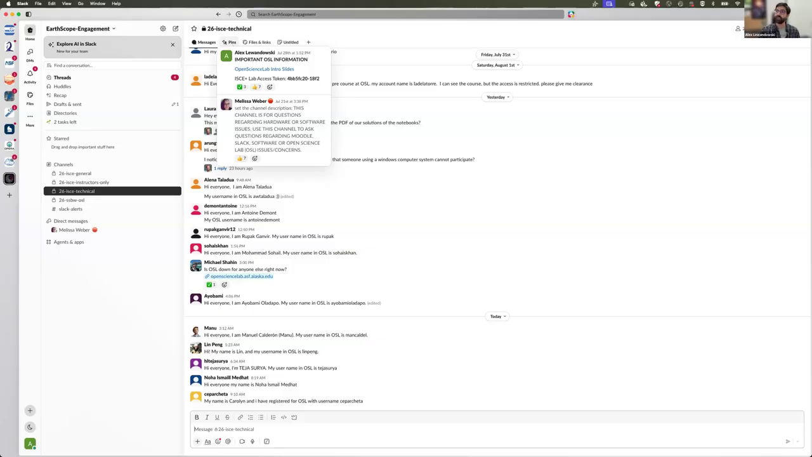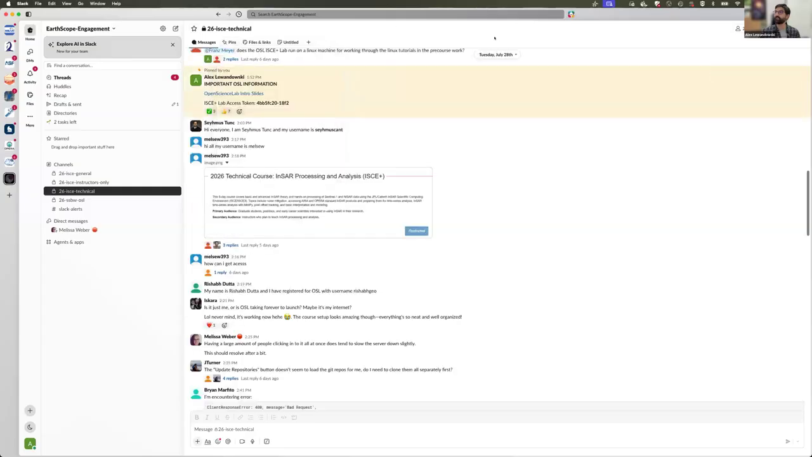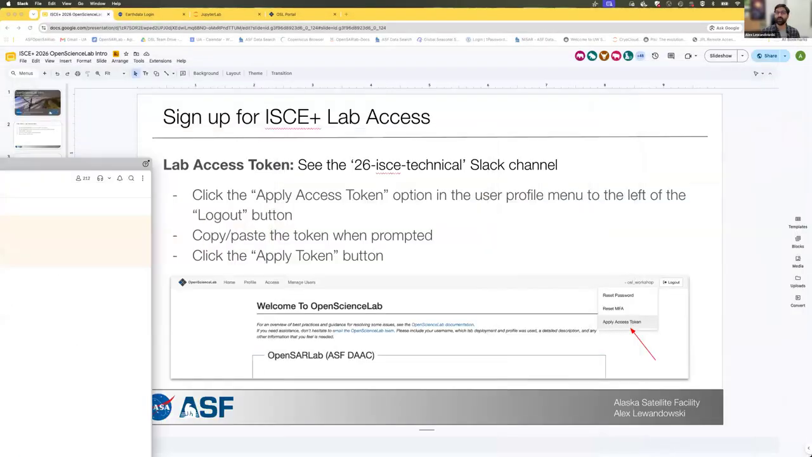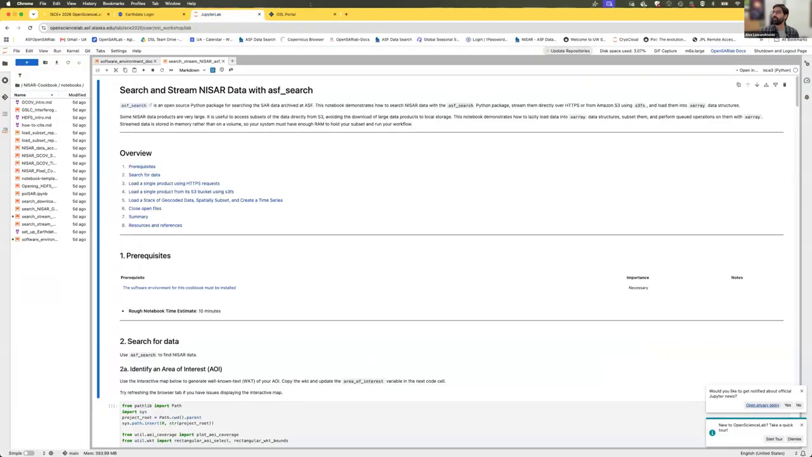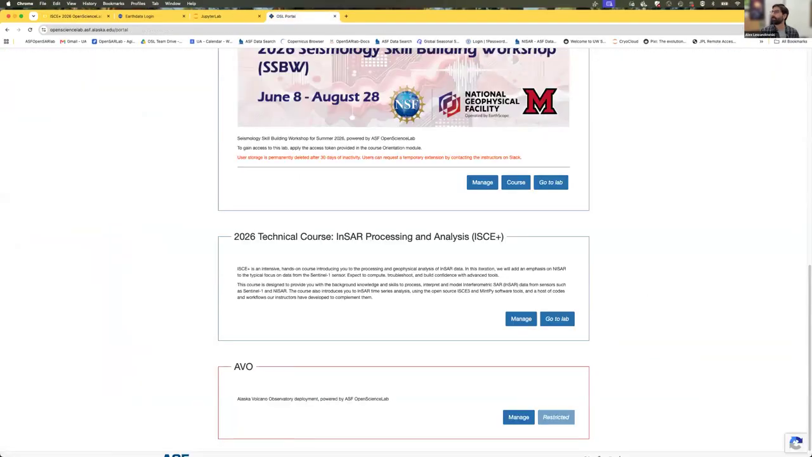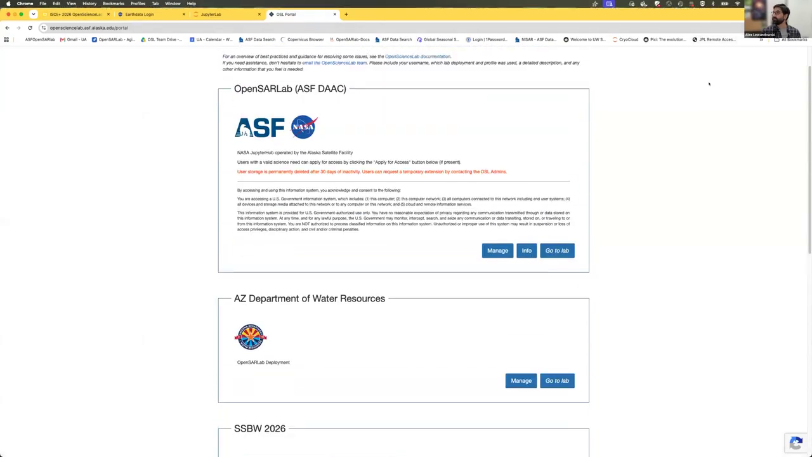If you hover over the pinned messages, there is this message here that has a link to the slides and also this access token, and it's this access token right here that you'll need. And so, back in Open Science Lab,